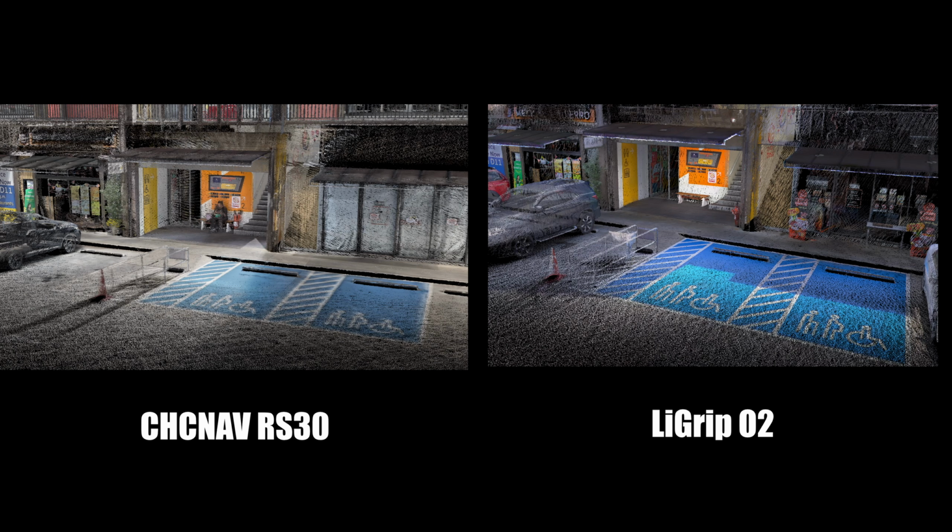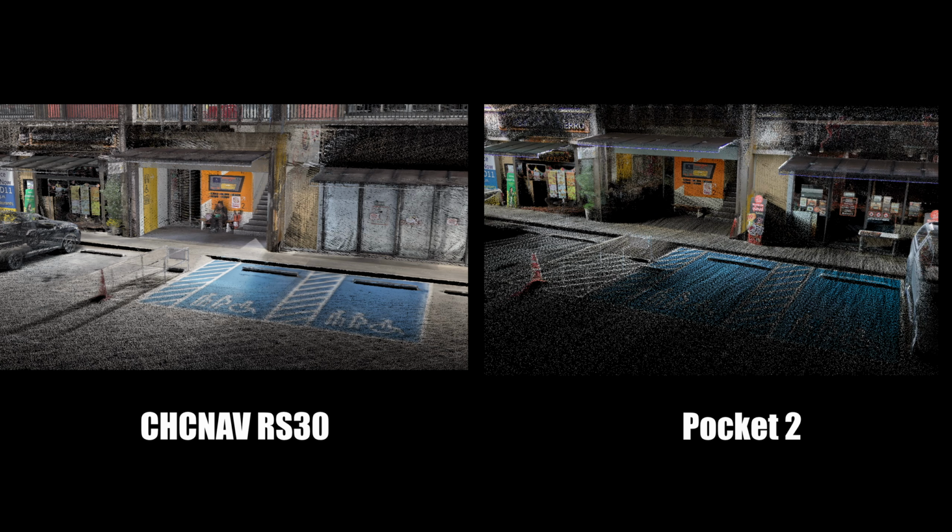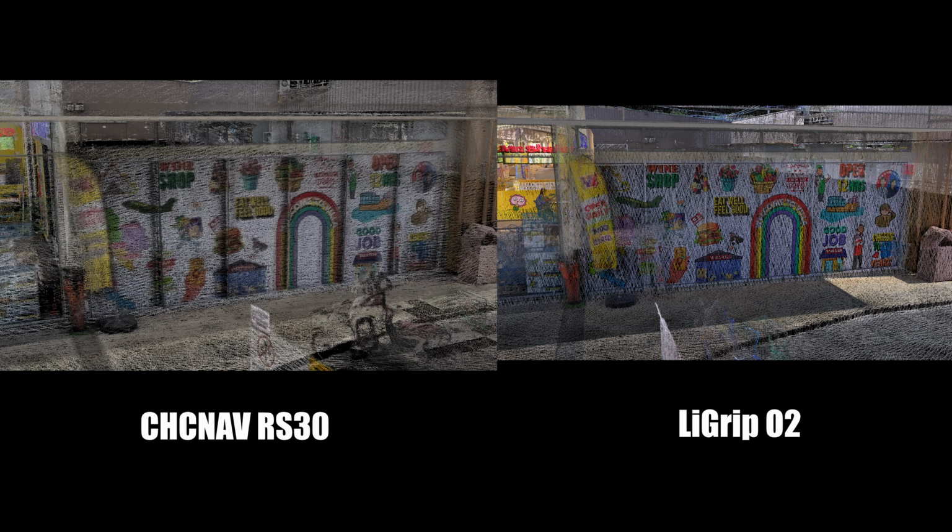The ground traffic signage appears much sharper with the LiGrip O2. The RS30 captures more ground detail than the Pocket 2, and the ground traffic signage appears clearer with the RS30. Once again, the LiGrip O2 produces a much sharper colorized point cloud. I believe this comes from the precise synchronization between its RGB camera, LiDAR, and IMU sensors.